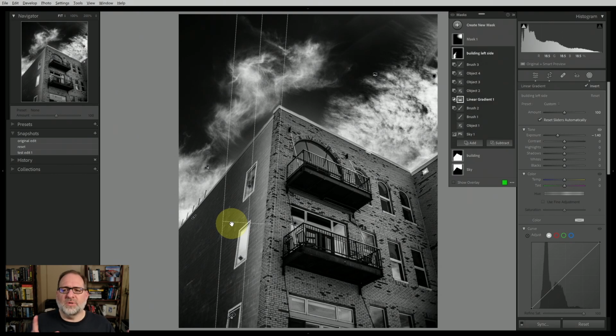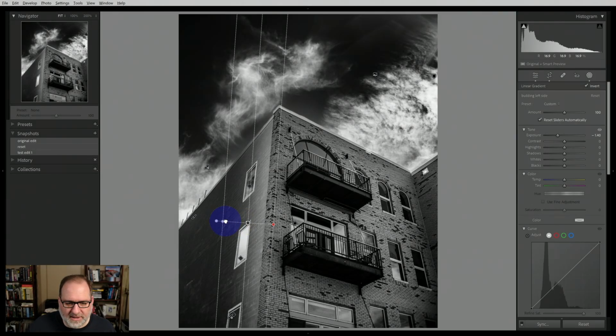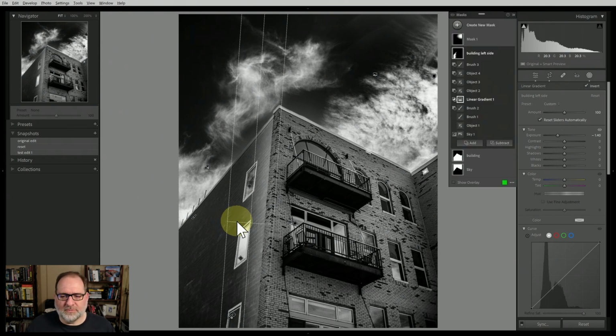This is one of the things that's really nice about masking in Lightroom Classic and in all the versions of Lightroom now, is that because each mask can consist of a variety of objects, brushes, gradients that are all independently controllable, you have a lot of flexibility to come back and tweak these as you go, which is a little bit different than the methodology that's used in the masking in, say, Photoshop with layers. I actually really like this methodology. So I'm going to tweak this a little bit, and I'll settle there on where I want this to be. Now I have made my adjustments to the building.